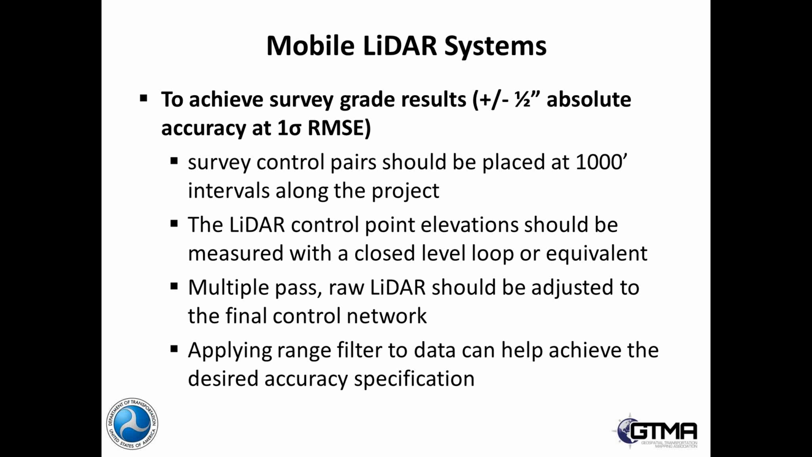And then, of course, with the multiple passes, all the different raw LiDAR data sets are adjusted to that final control network. One other thing that we found to be very effective when you're trying to achieve this half-inch accuracy is range filtering. What we mean by that is cutting off the data from a given pass at a prescribed distance from the sensor. As you can imagine, the further you get from the sensor position, the looser the data will get. So if you range filter the data, you can bring this collect into spec with that type of procedure.